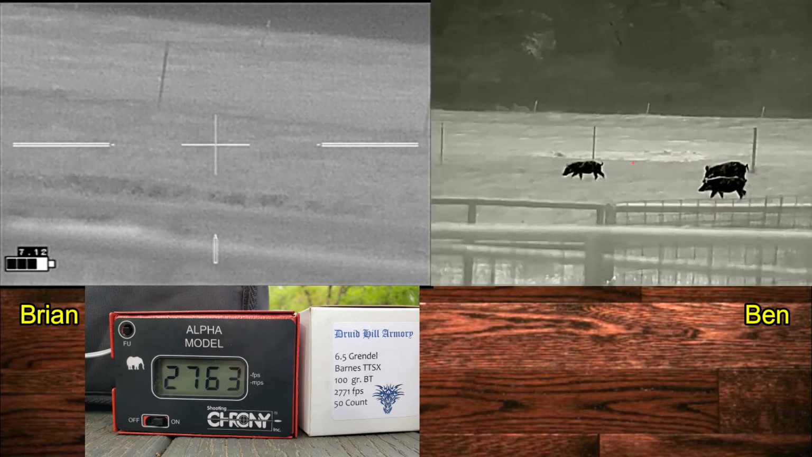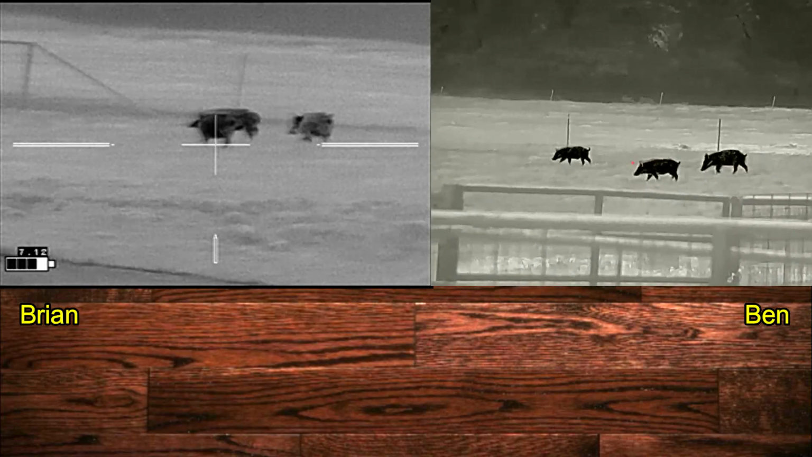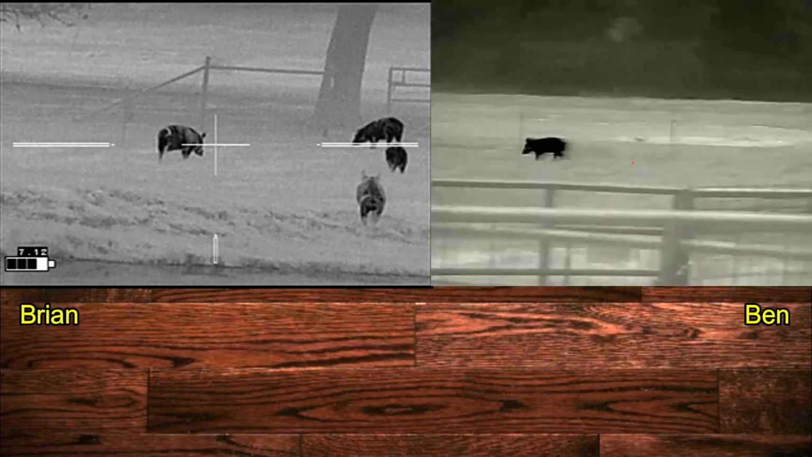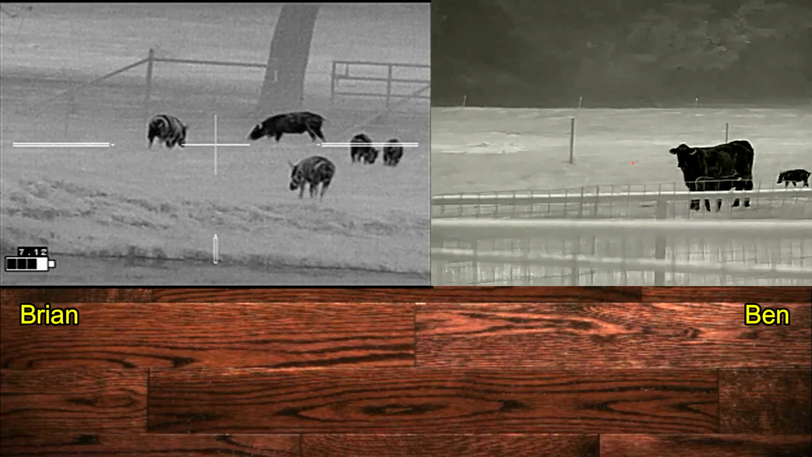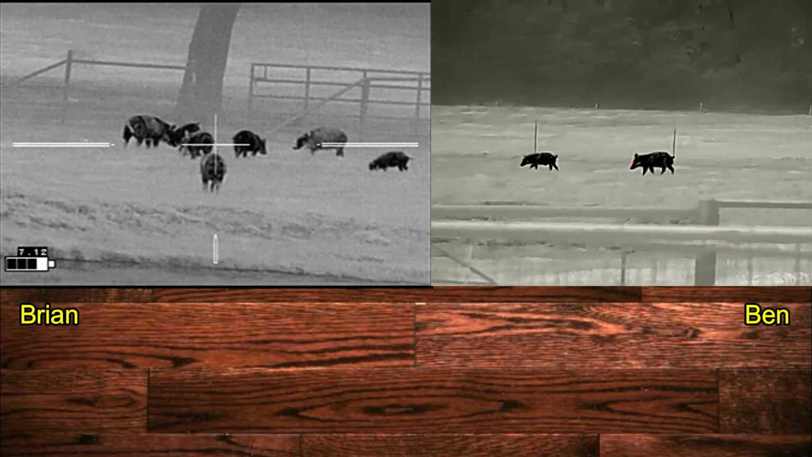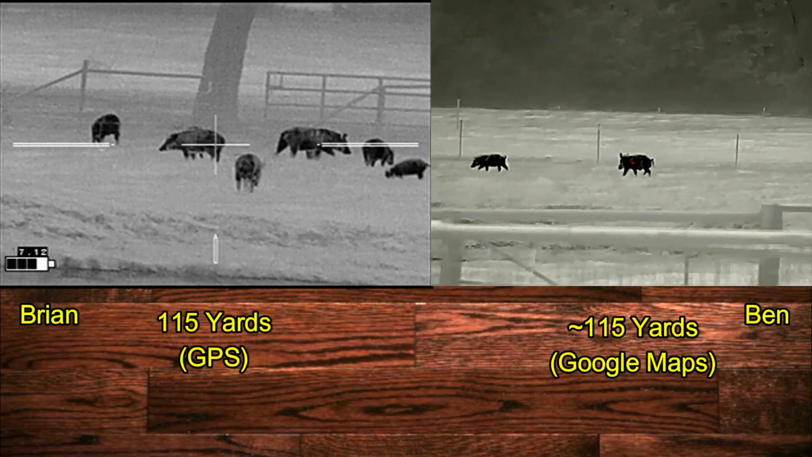Do you see it? 3 coming in from the right. That's the boar in the back. There's a sow in the middle. There's one now in the front. The boar in the back. Do you have a pig? Okay, shooter ready? Shoot it right.